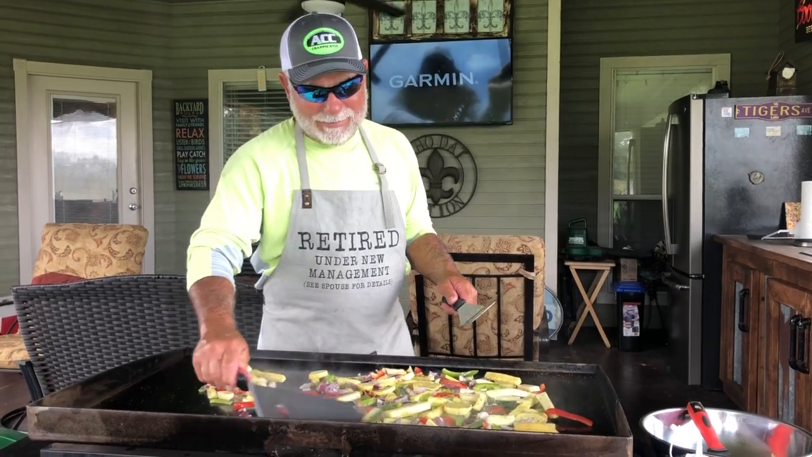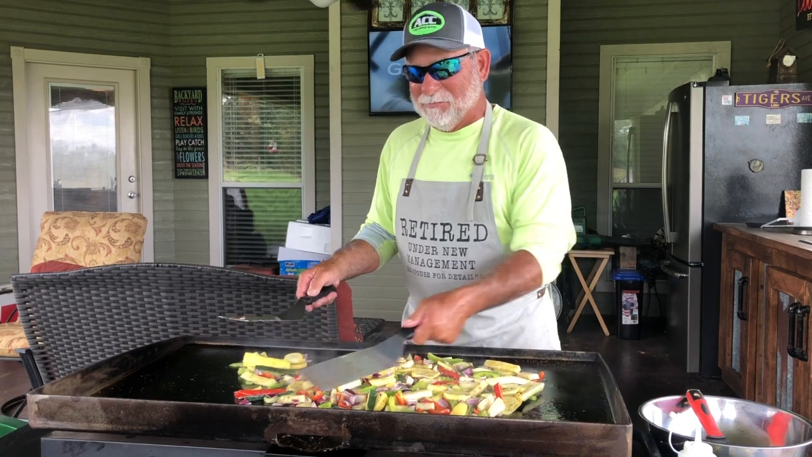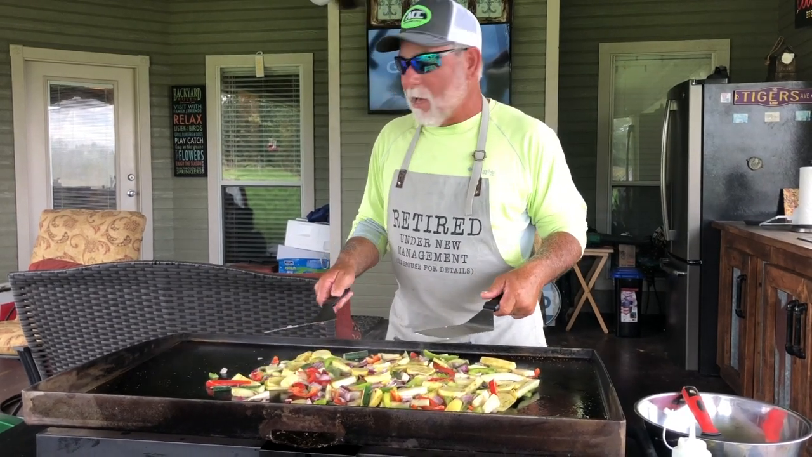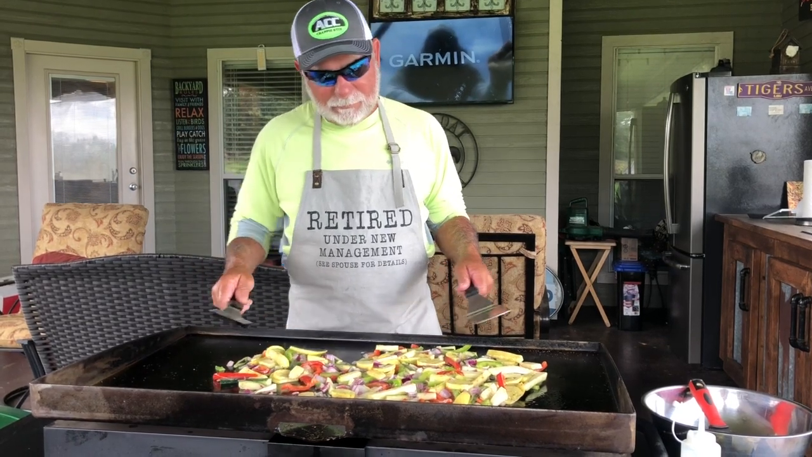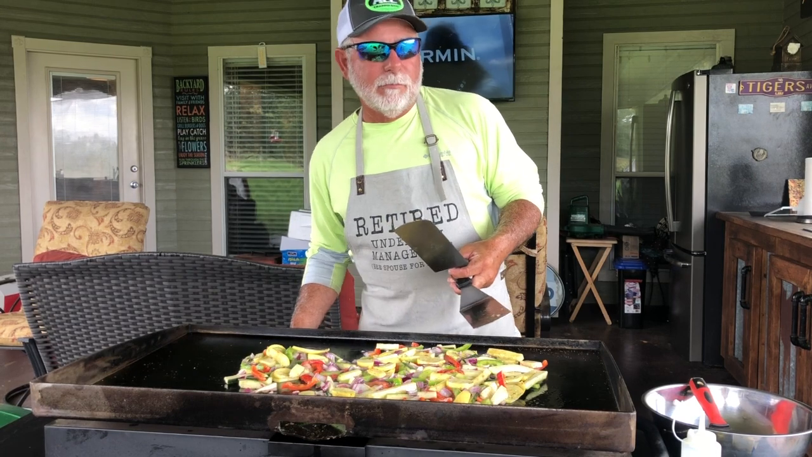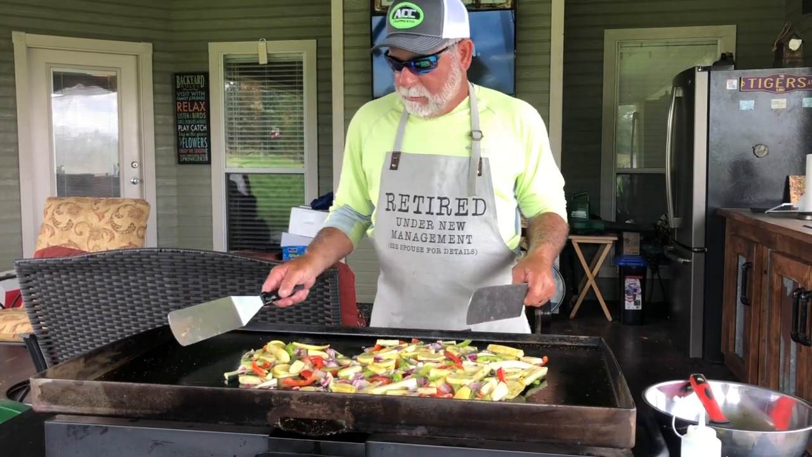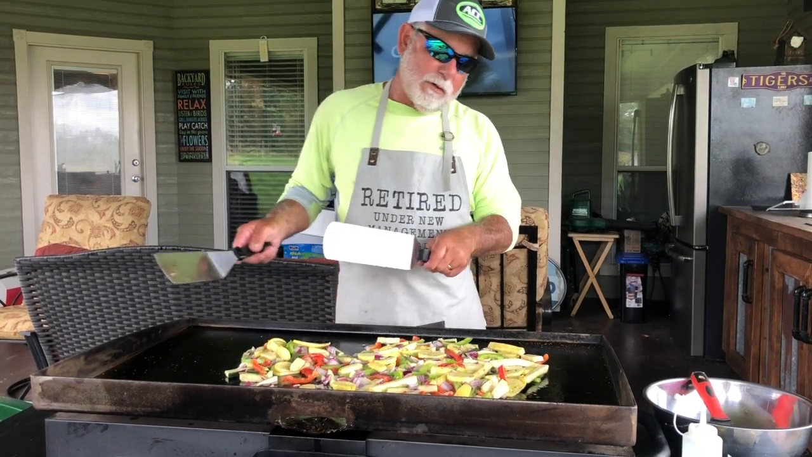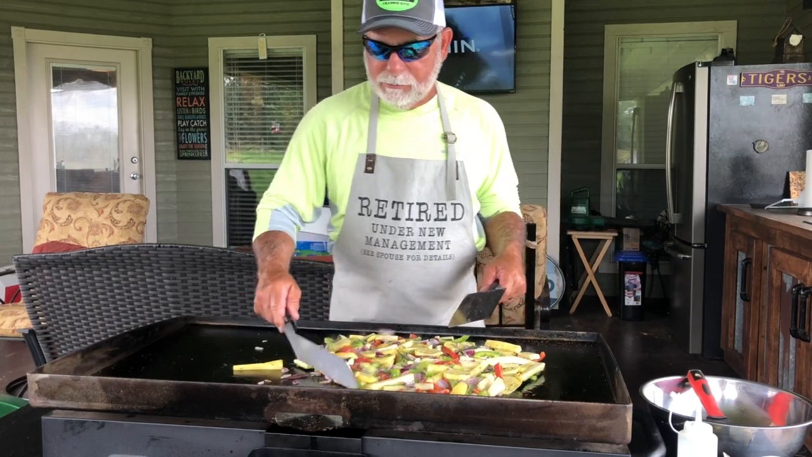Smells good. All right, step right up. We got a winner. I've got the 4-burner Blackstone griddle, and got 3 burners going, 1 off. We'll get these things cooked up. Doesn't take real long. Just kind of working around.